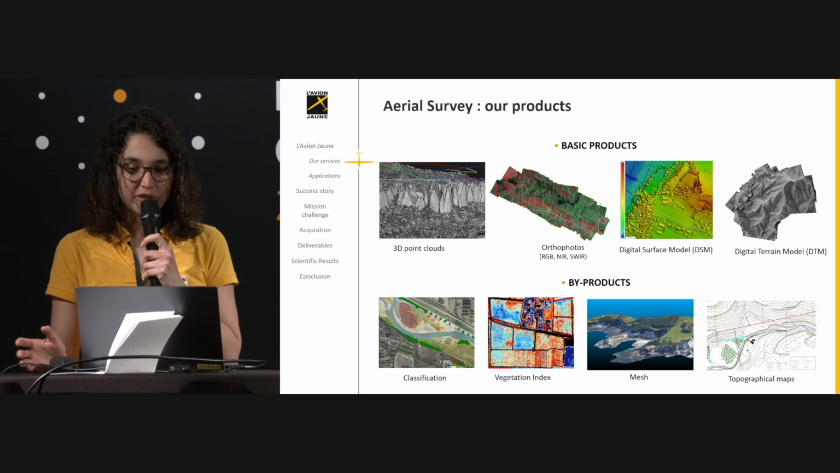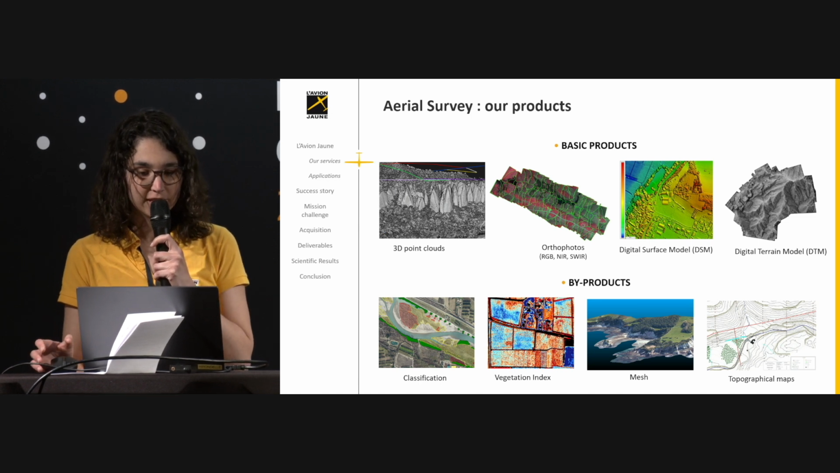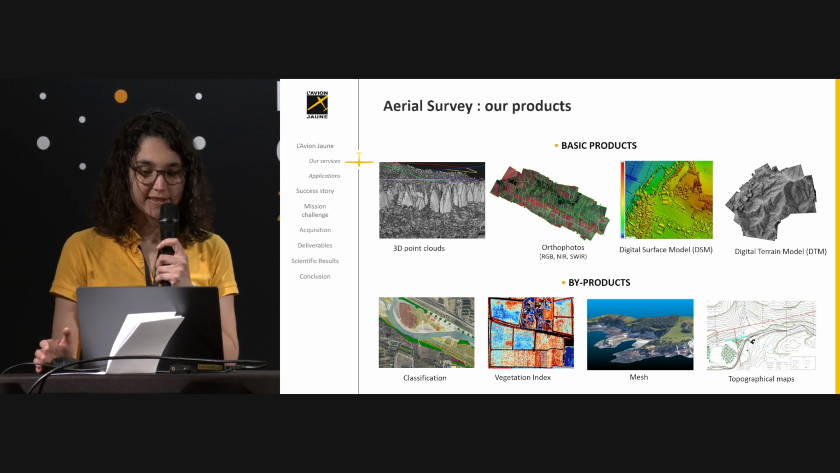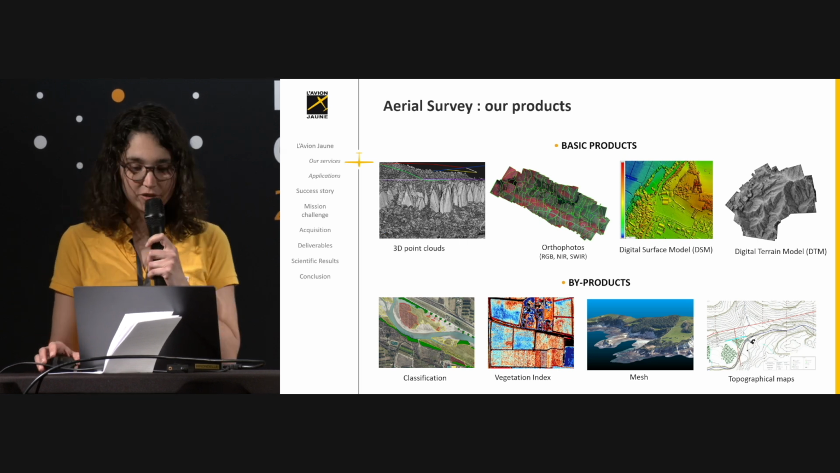So from our aerial operations, we can produce 3D point clouds, orthophotos, digital surface models, digital terrain models. And from these data sets, we can also produce classification, vegetation index, mesh, topographic maps if required.